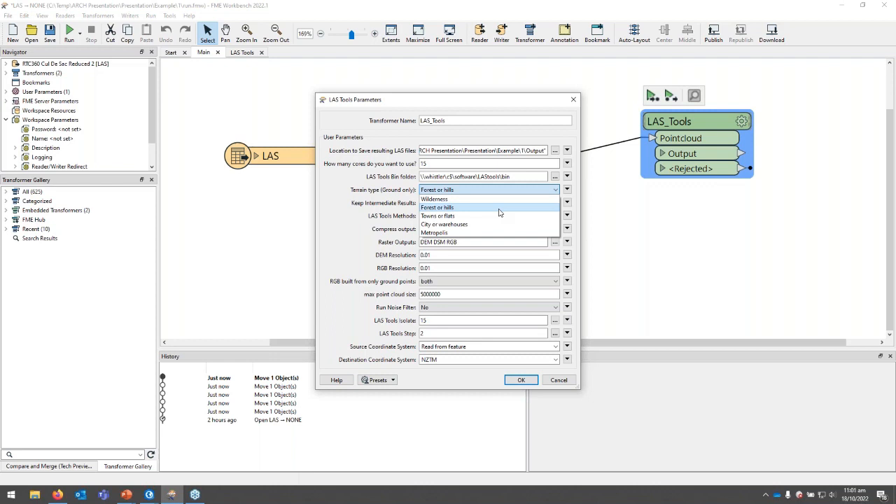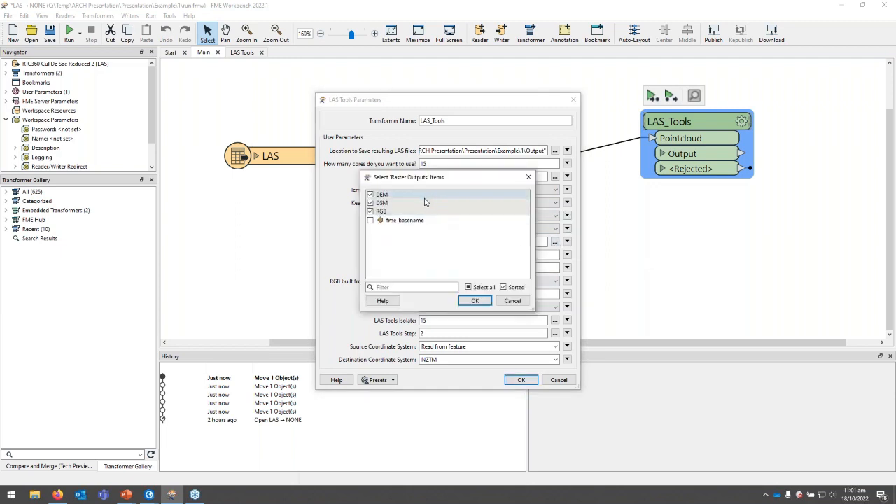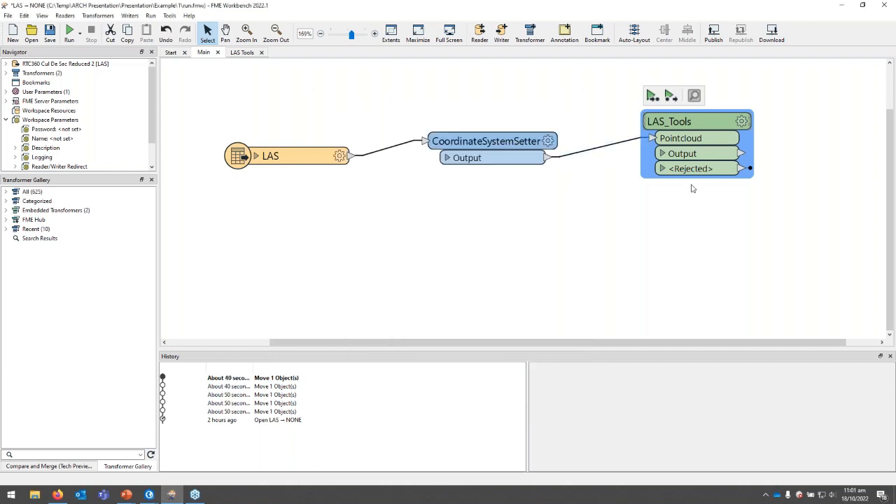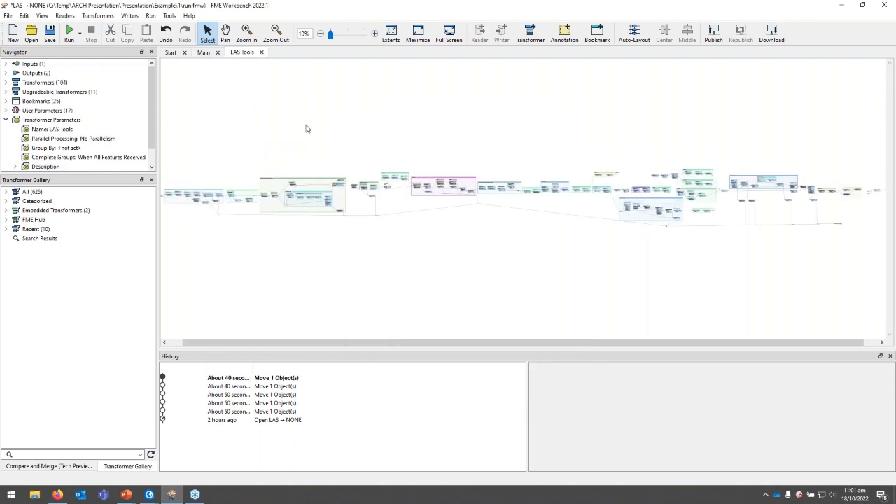I've actually found that sometimes it's a bit of trial and error. So I found that for this sort of residential area that Kirsty provided, Forest and Hills actually produced the best result. We can then go and specify what level of outputs we want. So we want DSM, DEM, and RGB, and then just some fine tuning tools.